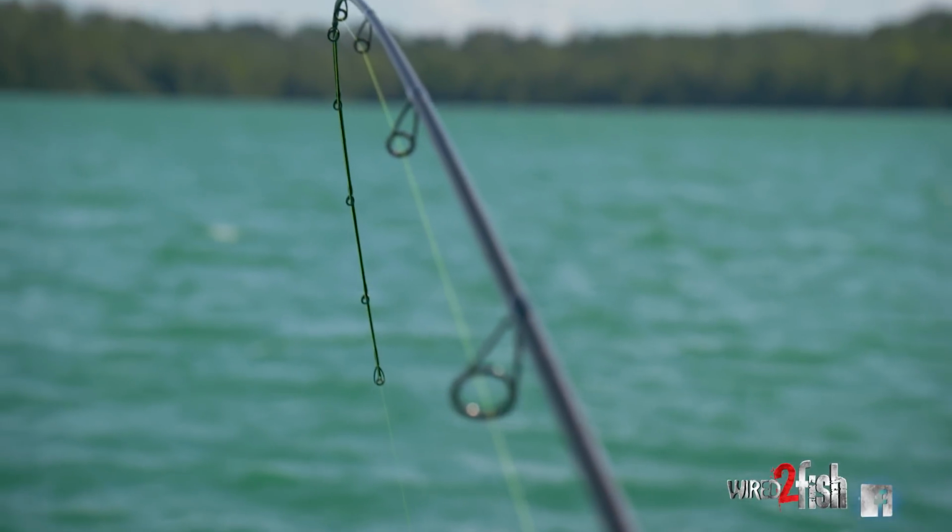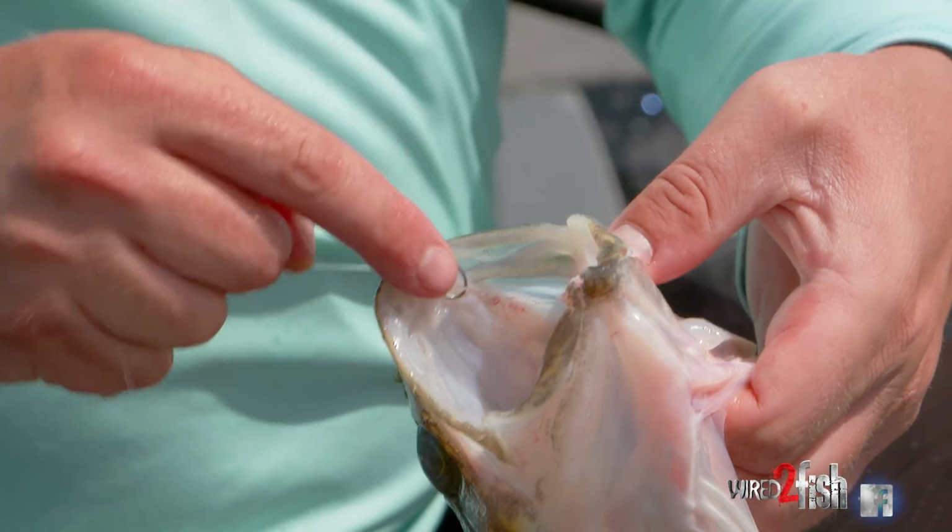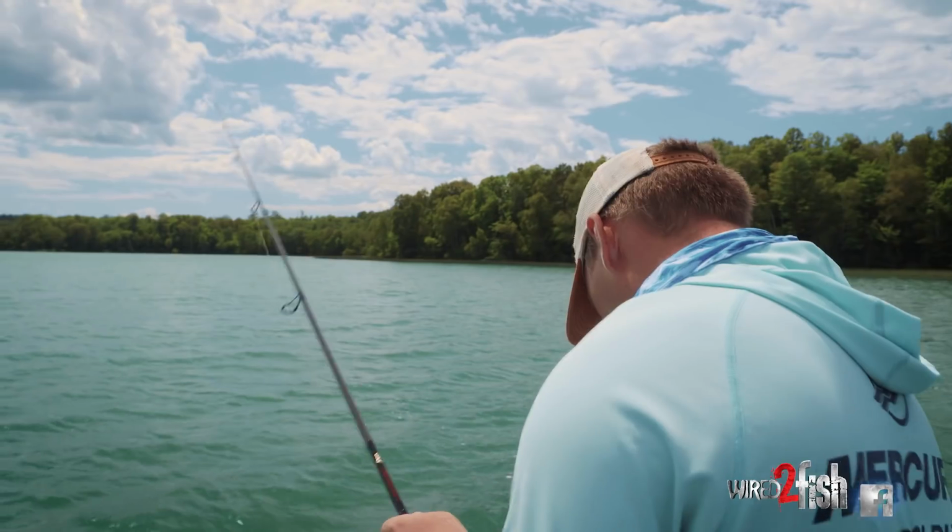Going after walleye today, so good drag, a little bit longer rod, sharp teeth.